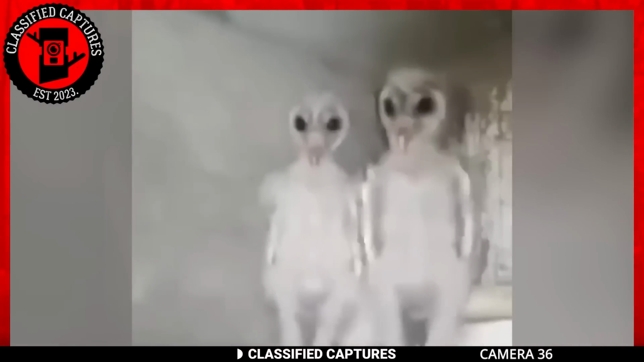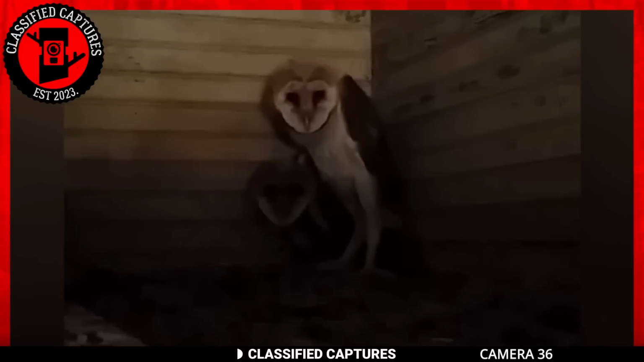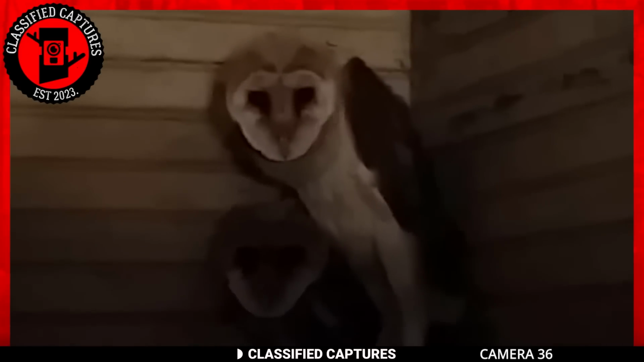Take a look at these creatures and tell me what you think they are. Did you think they were aliens? Well, I thought so too, especially given how weird they looked and how tall they were. Turns out I was wrong though. They're nothing but barn owls.